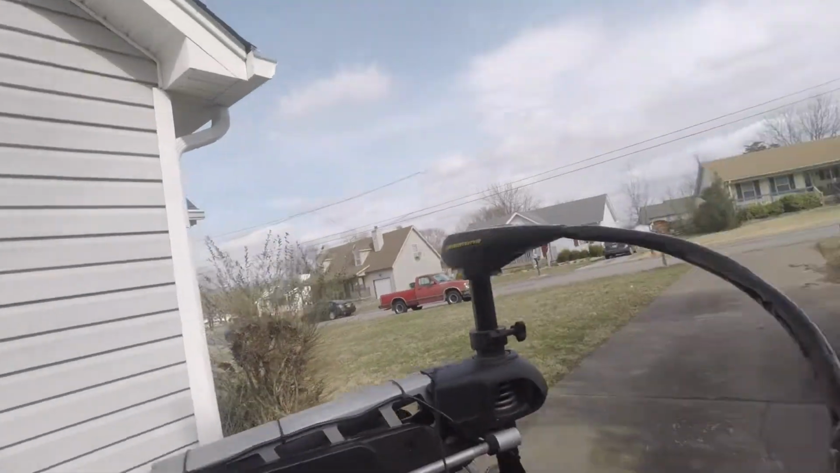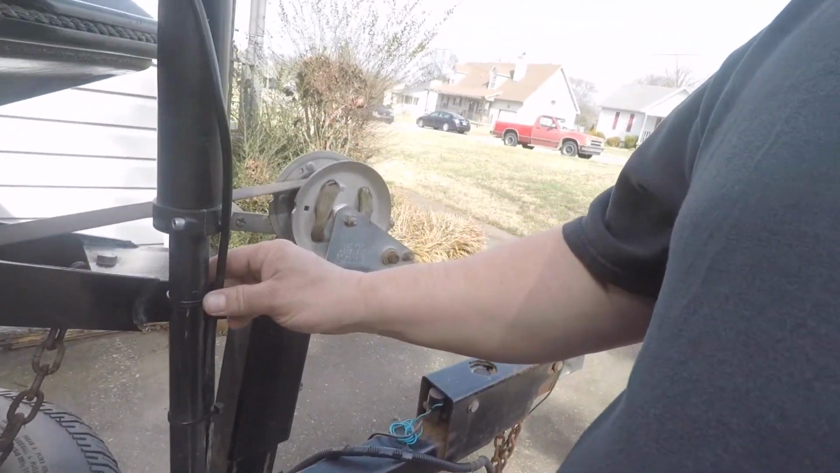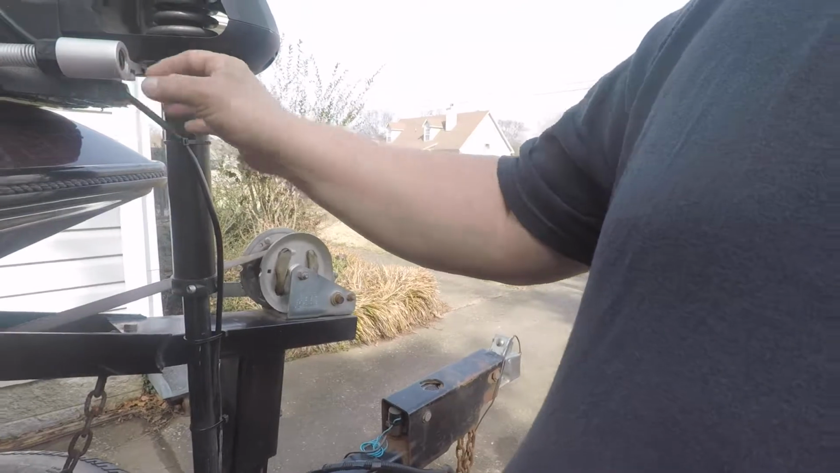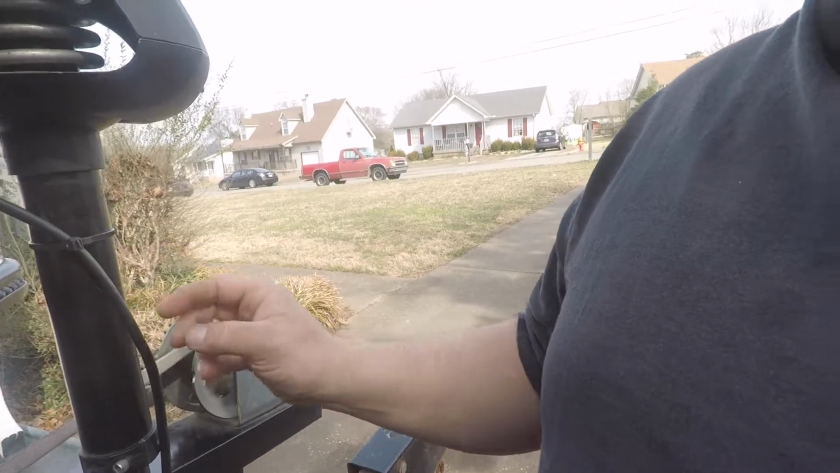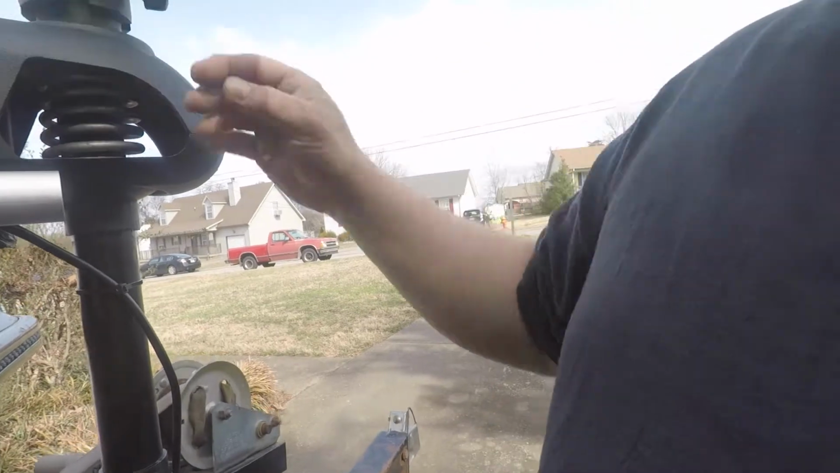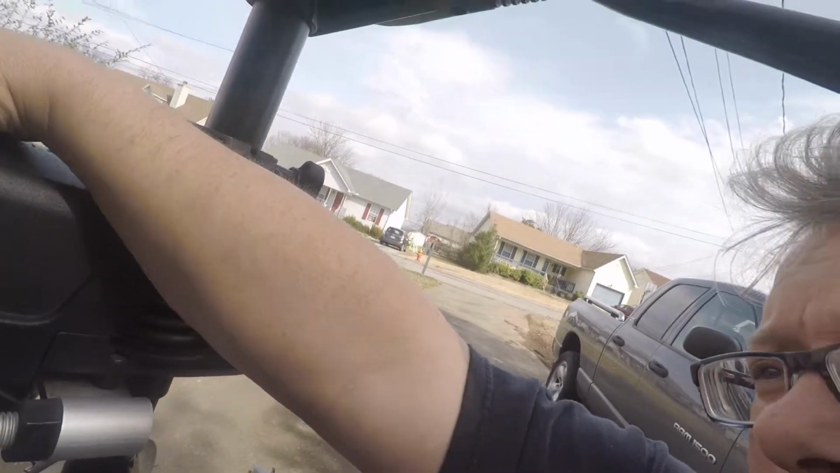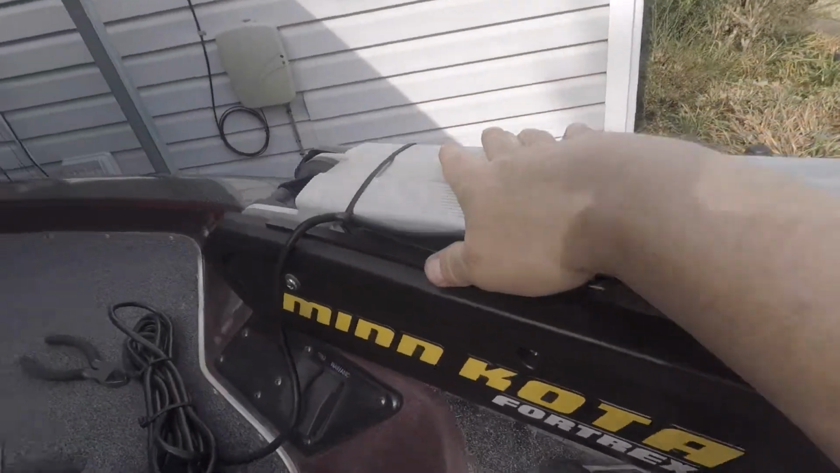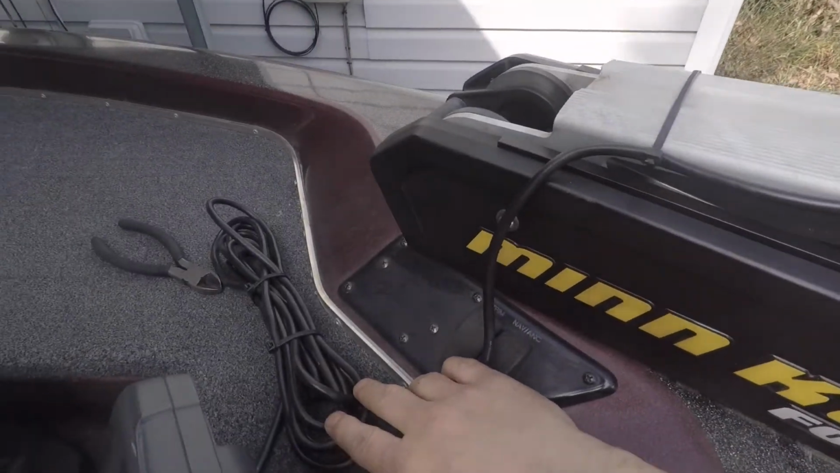Alright, so here's what I did. I have my transducer. It's mounted here and it comes up through here. And I have it routed up underneath here, and I think that's fine. I don't really like that edge, so I may pull this back a little bit and route it up on top. It's probably what's going to happen, but I have these tie wraps, and I've got the cable just coming down through here, and I got some tie wraps on it.